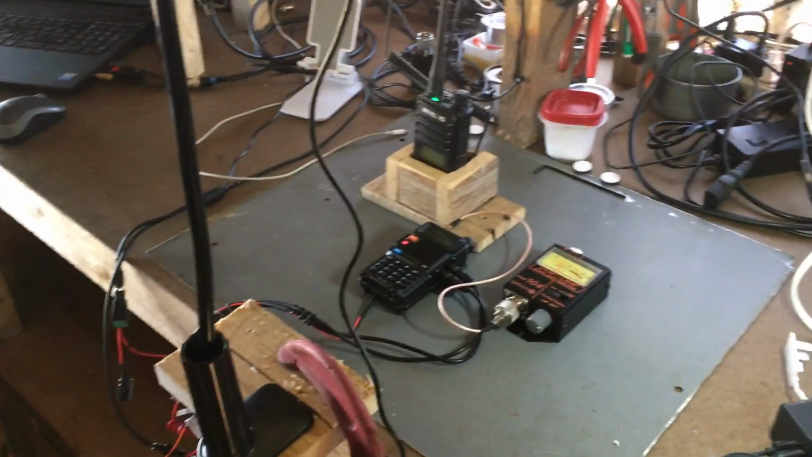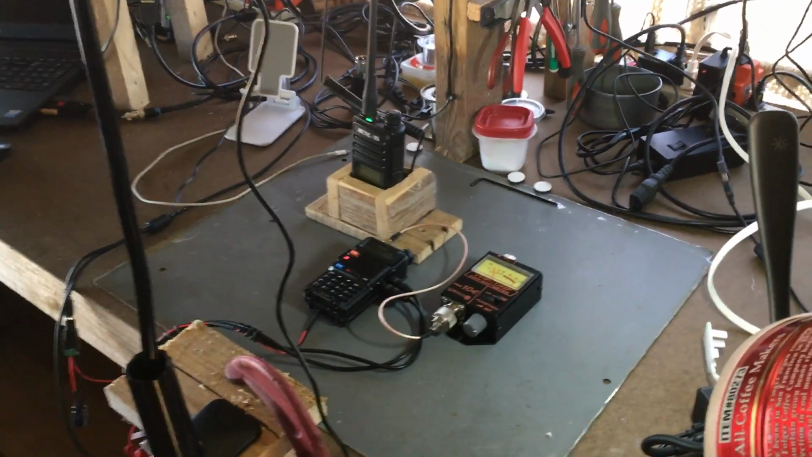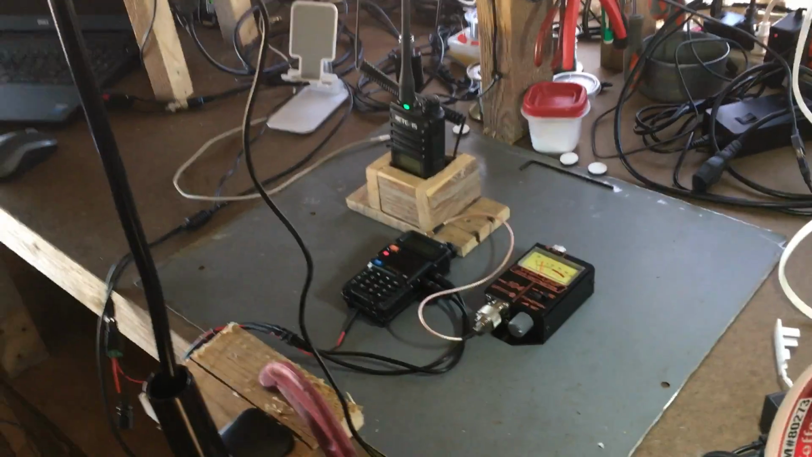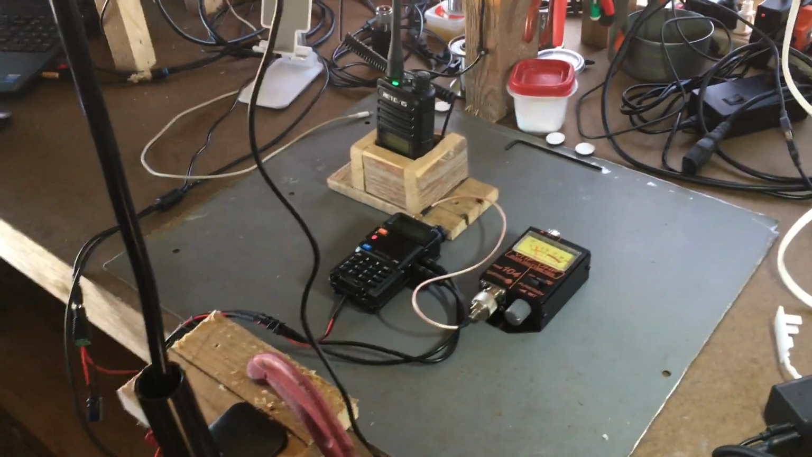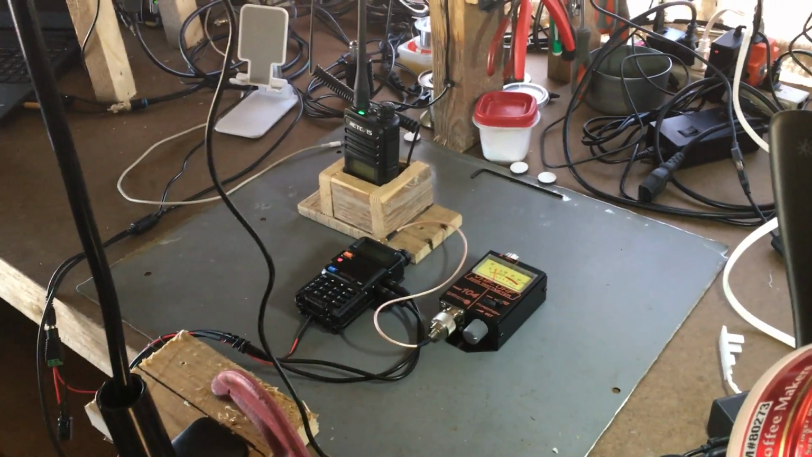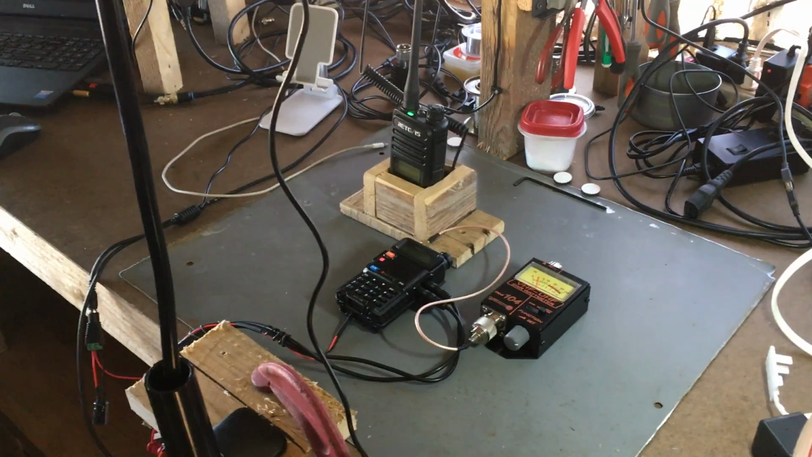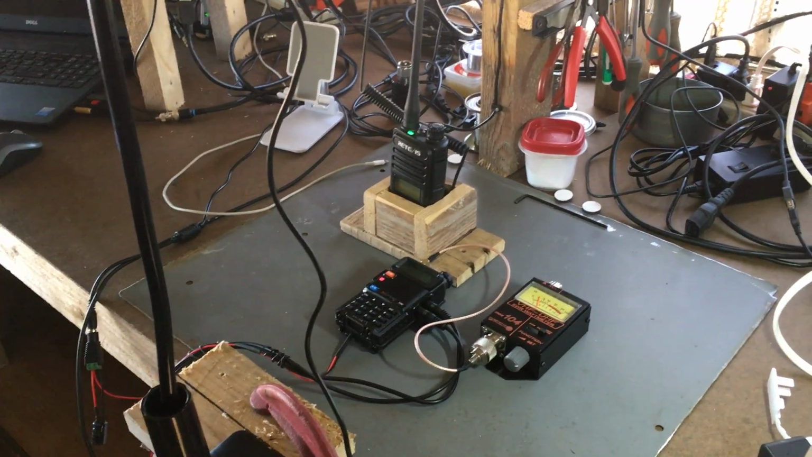I will probably shut this off here shortly. I just wanted to do this during the day when the outside temperature is warmer to try to eliminate that possibility of why it's lasting longer. But again, we'll probably do a part 2. I don't know, it'll probably be after Thanksgiving. I've got to get some ideas and reconfigure all this and get things all set up.